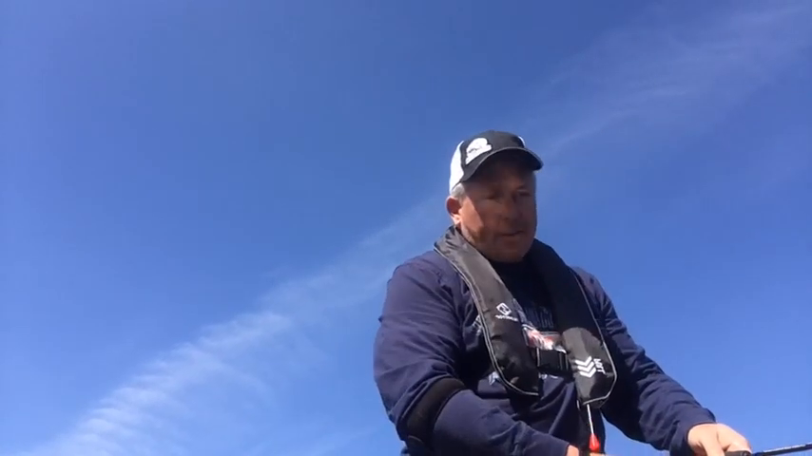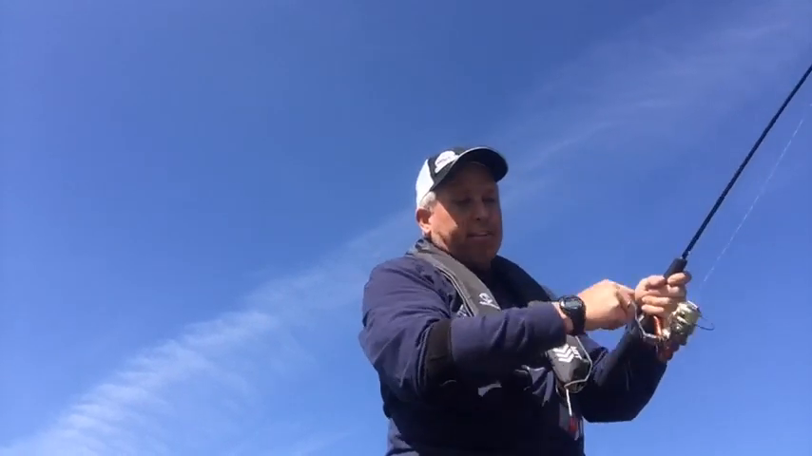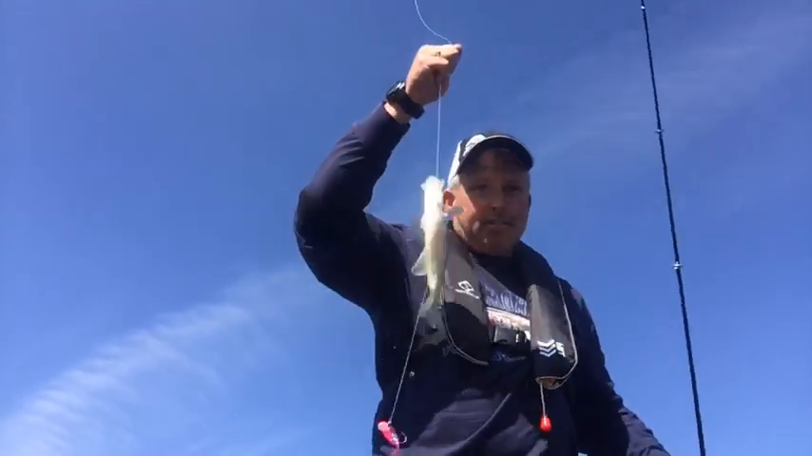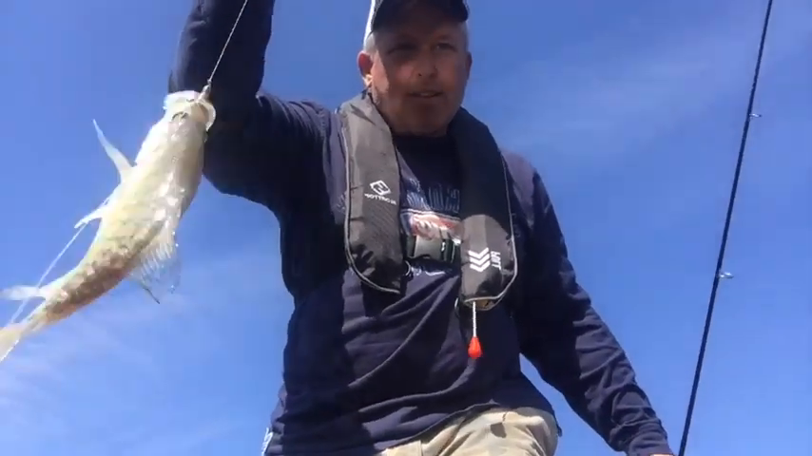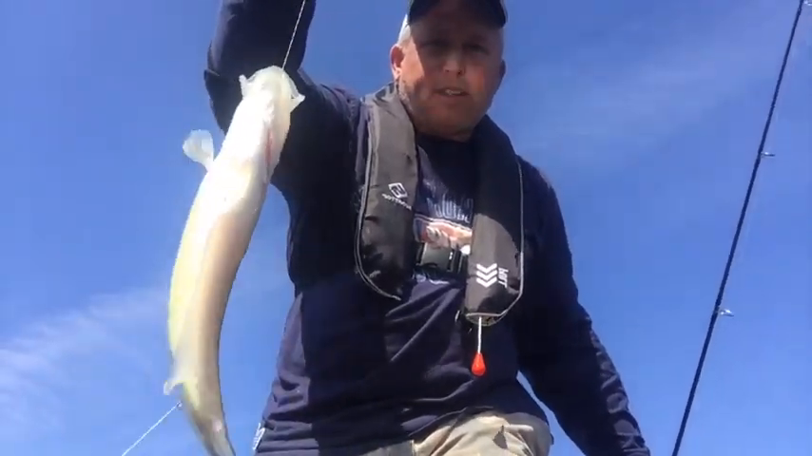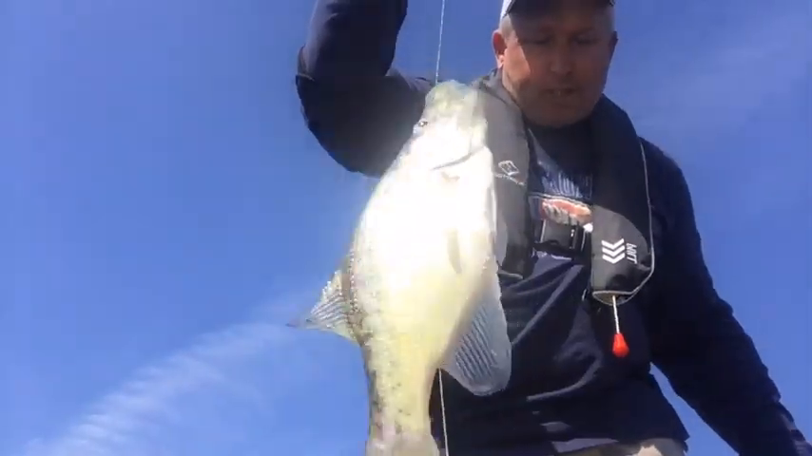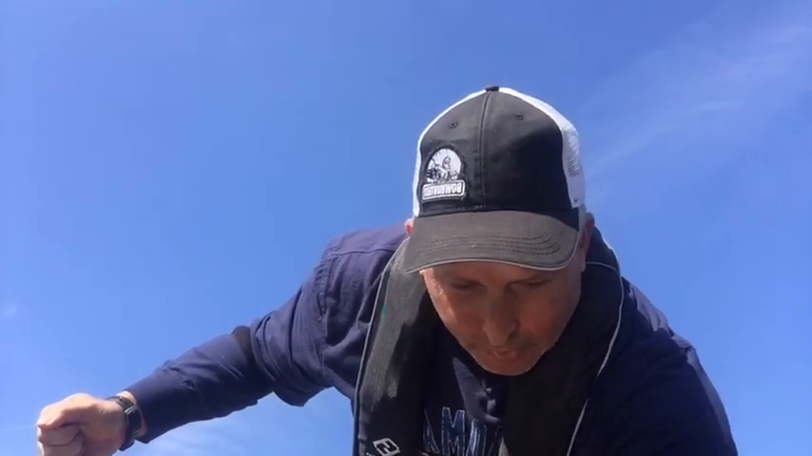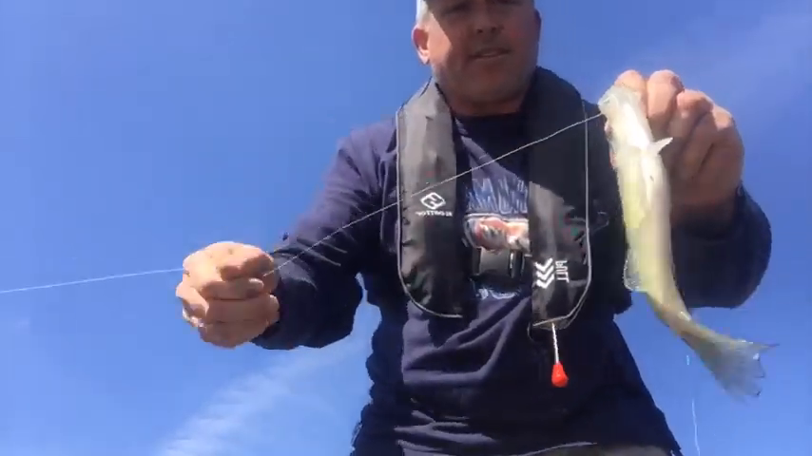Okay. This is a lot smaller school. There he is right there. I'm going to get this one in the boat. Okay. All right. Not a big crappie, but I'm telling you, a lot of places where people are catching crappie, they'd love to see that fish. You know, it's not always about catching the big one. A lot of times people like to come out here, and let's stop the screen. I'm going to show you. People like to come out and catch fish. And I can promise you, you will catch fish doing this.